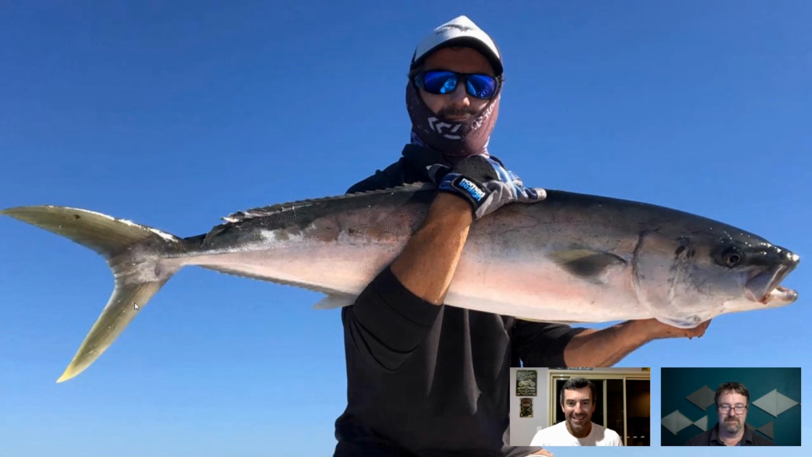And so I was using live bait on this particular day. So, obviously I tightened the drag a little bit, put another bait out, and lifted it a little bit higher off the bottom. So I had a couple more extra meters to turn the fish's head.